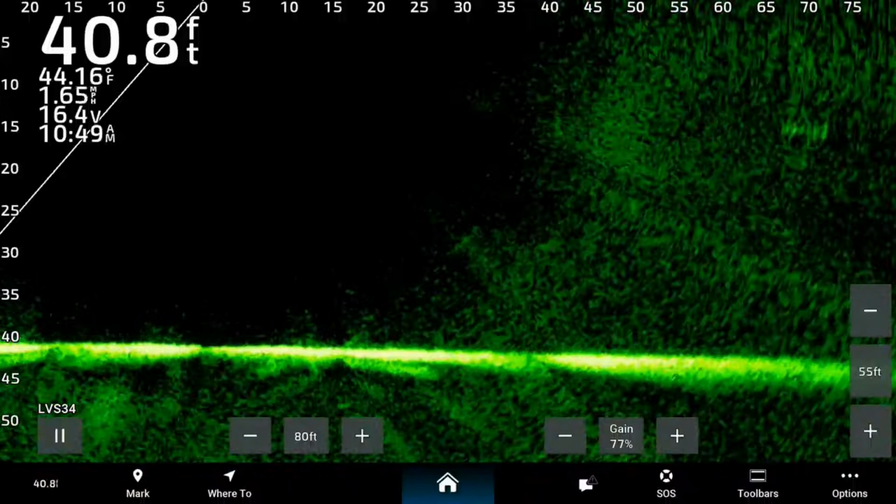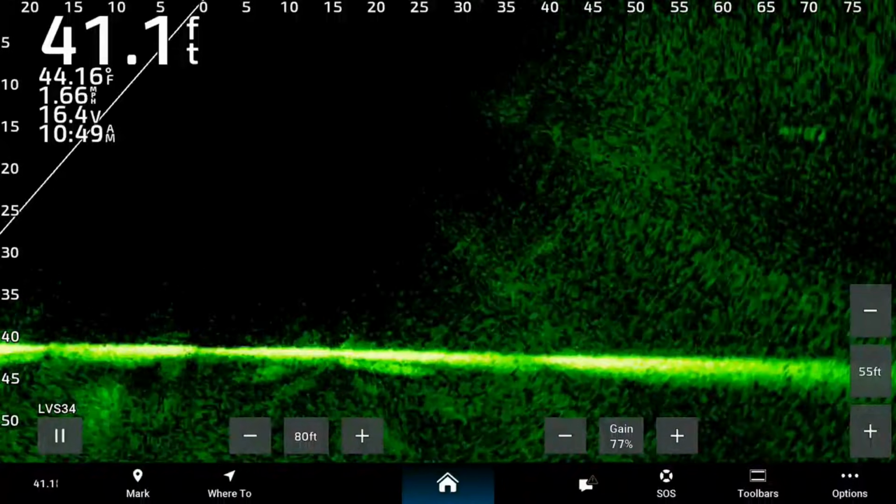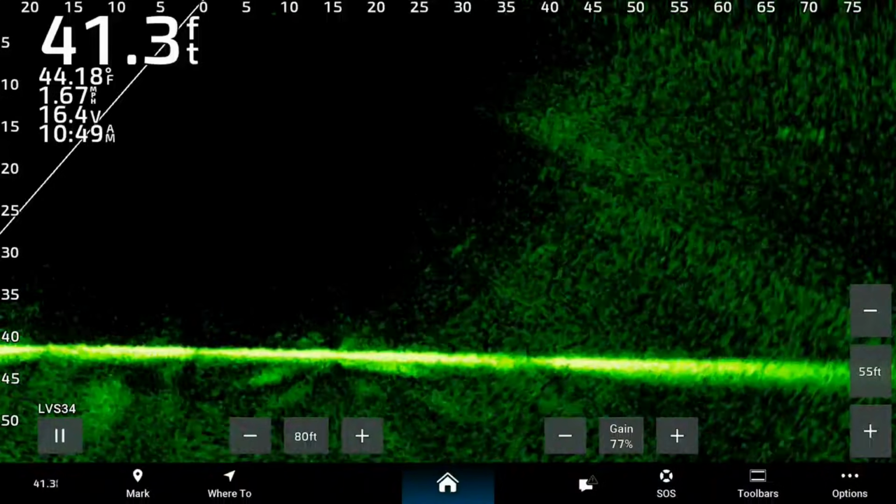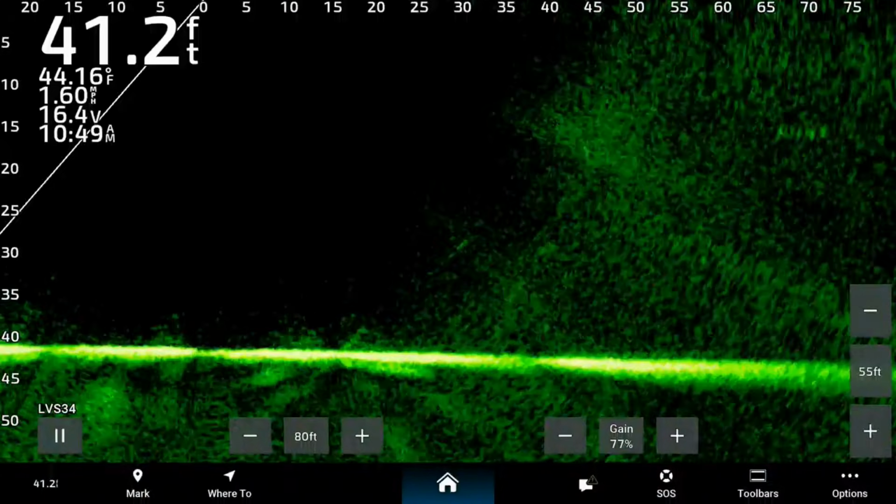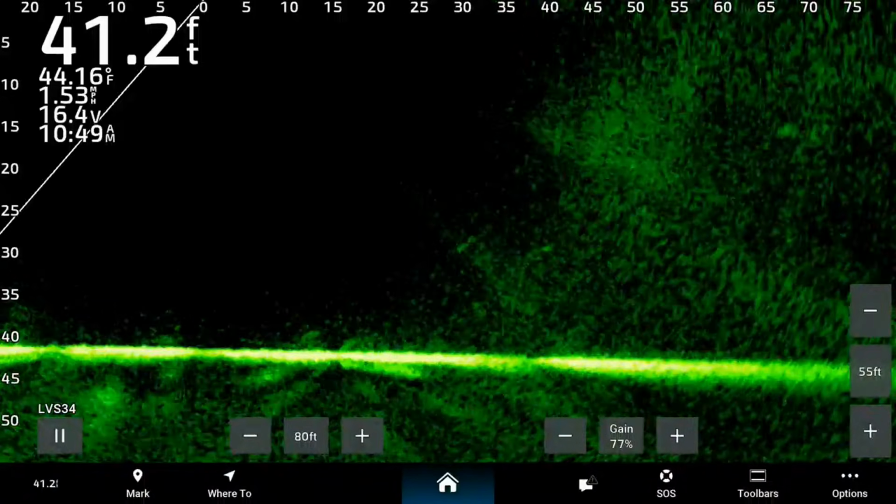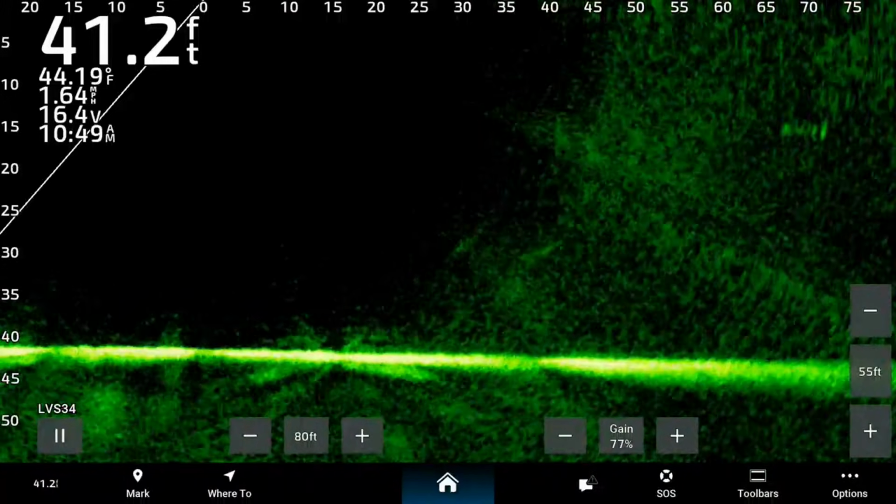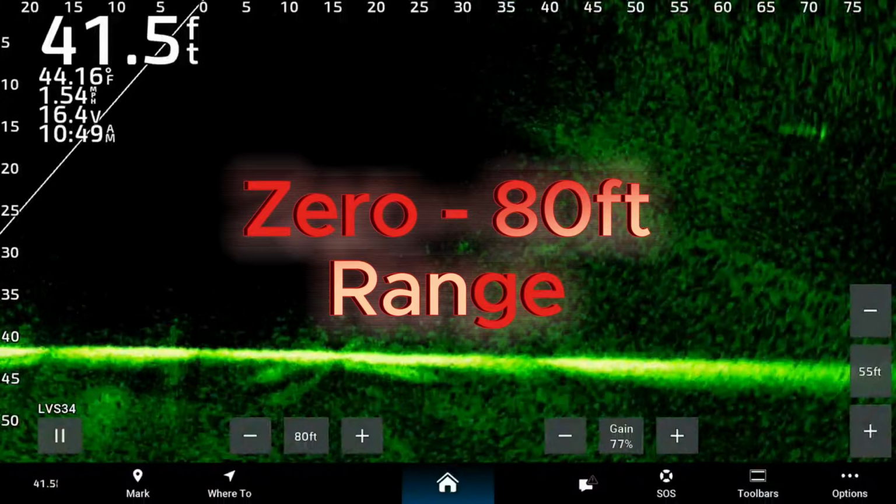Now, if I see them completely passing it up, I'm going to go ahead and probably change out to something different, whether it be a different size bait, a different color, whatever it may be. Maybe I'll add scent, something to get their attention.